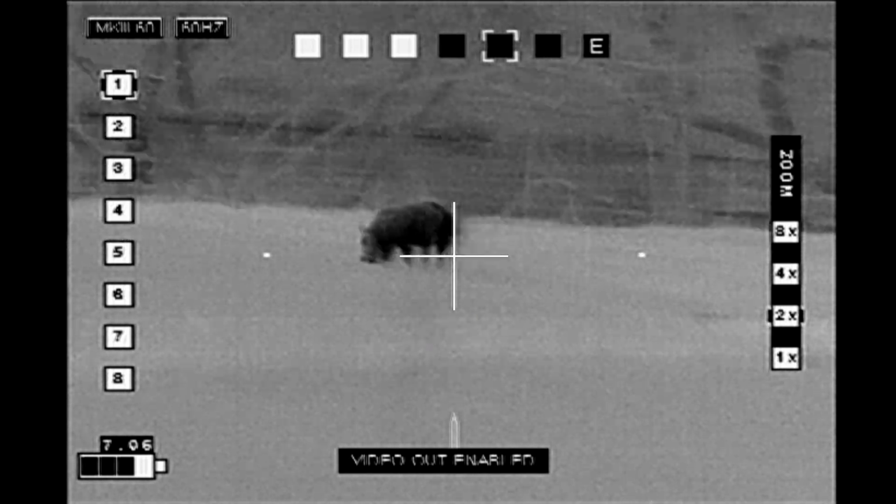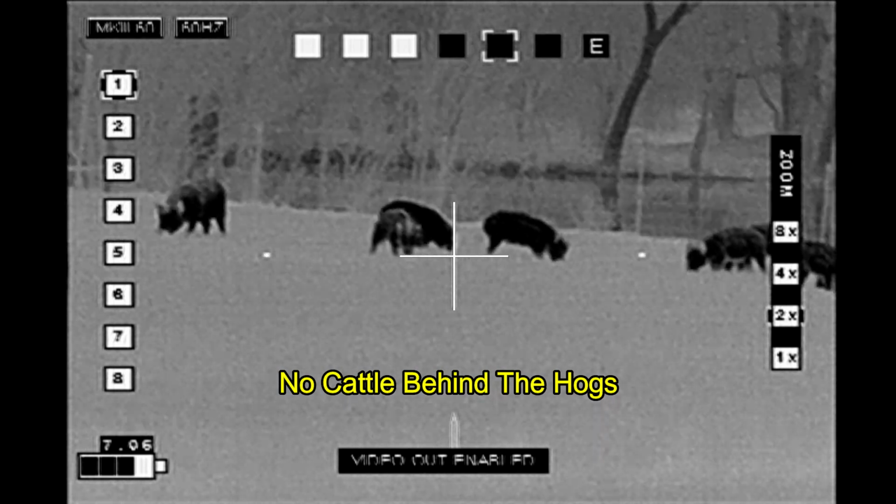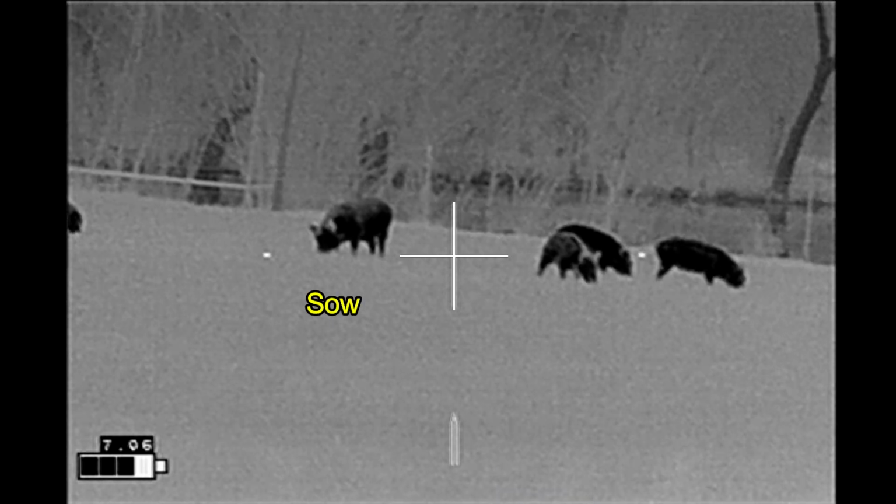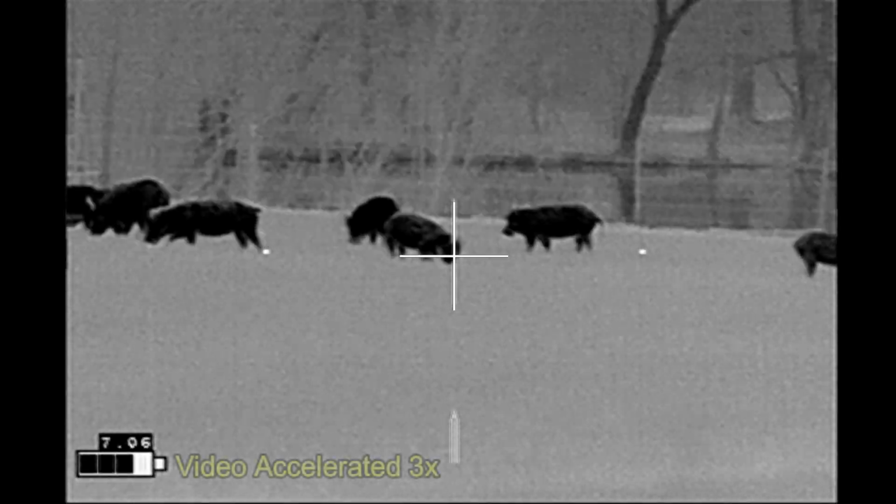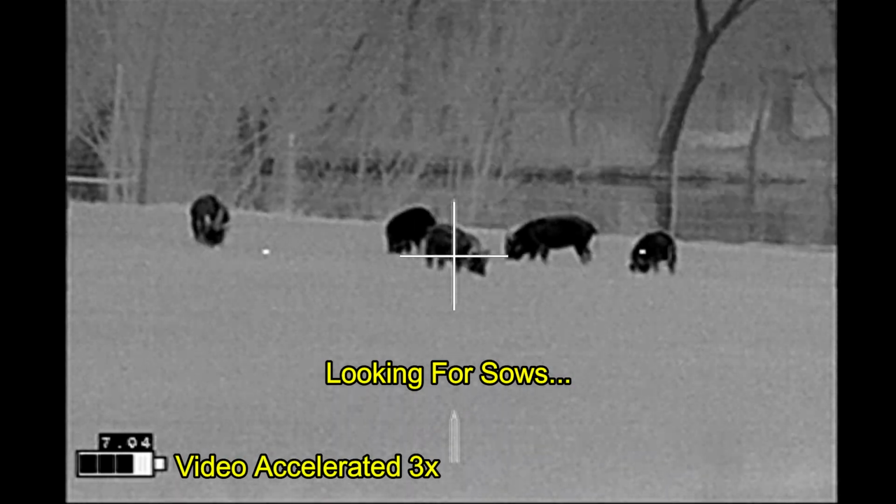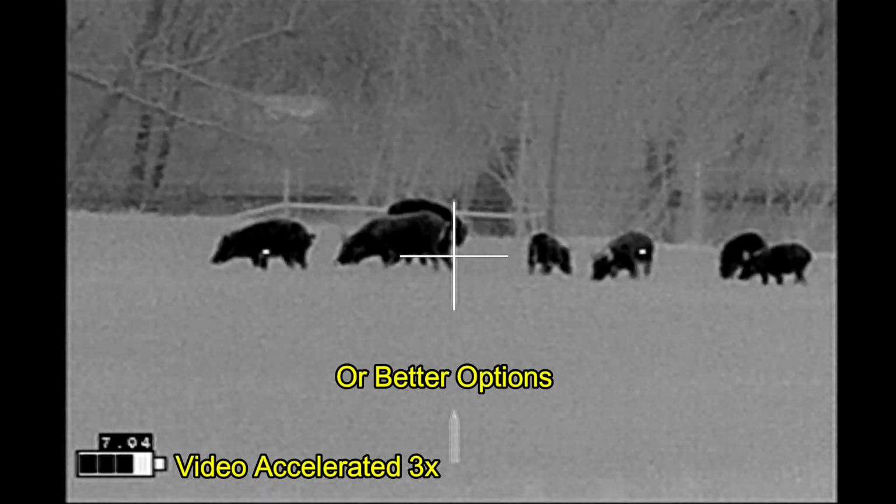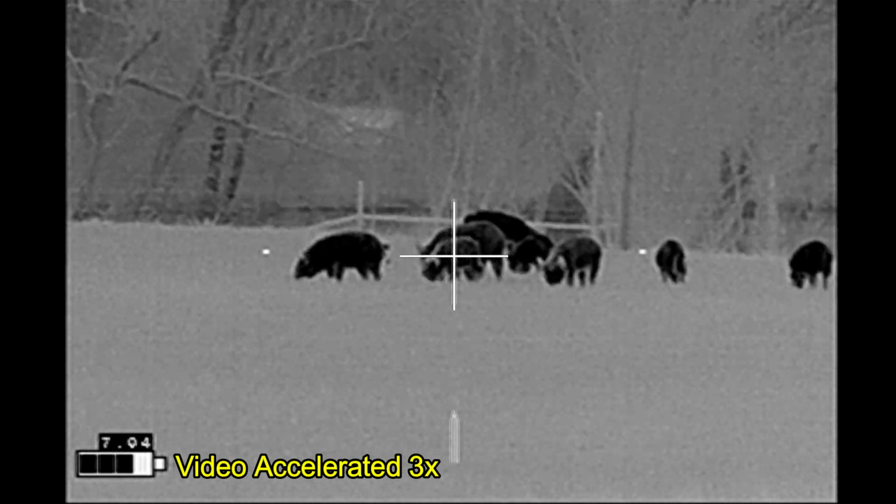That's the big boar. I don't see any cattle in the background. That's the big sow. She's going to be my primary target. And now I'm scanning for other sows, or maybe a couple of the small hogs that have lined up so that I could get a twofer. And that's just not materializing.